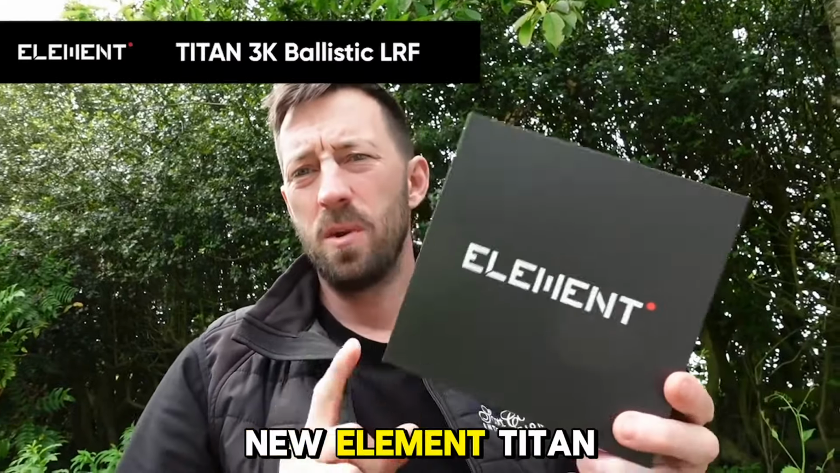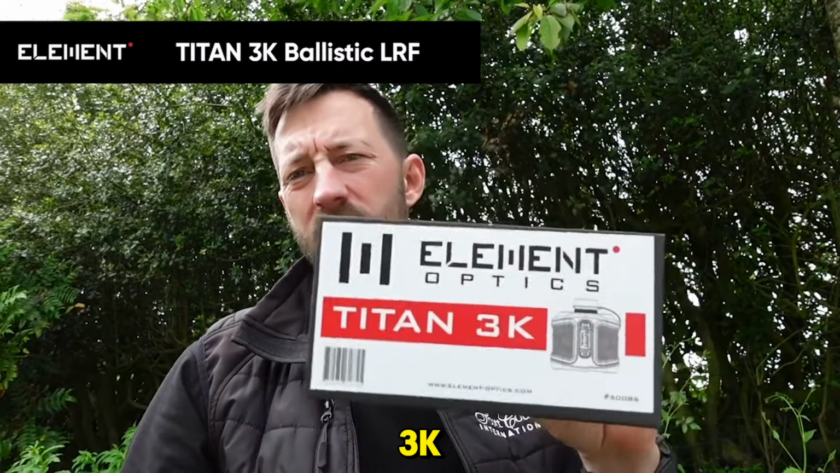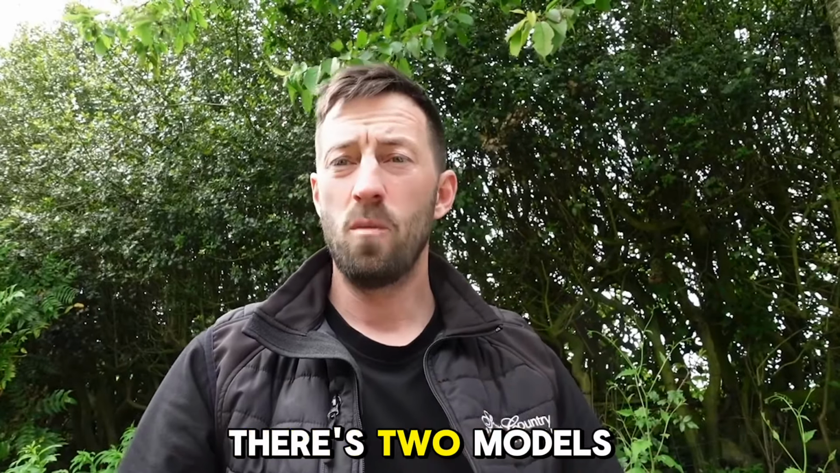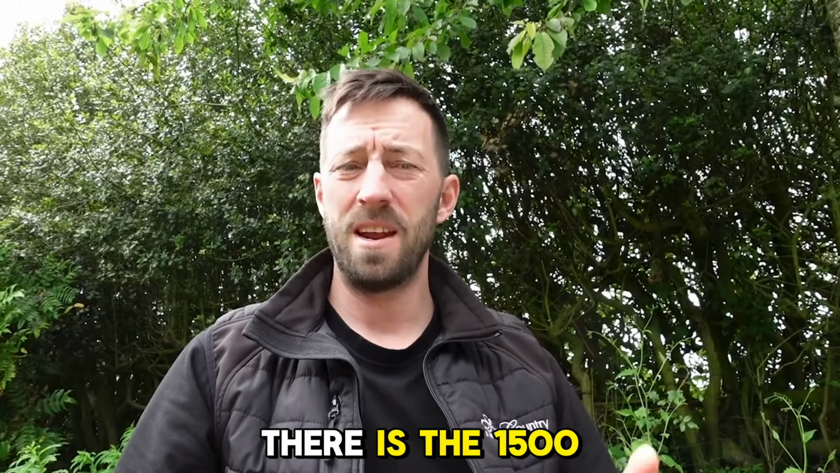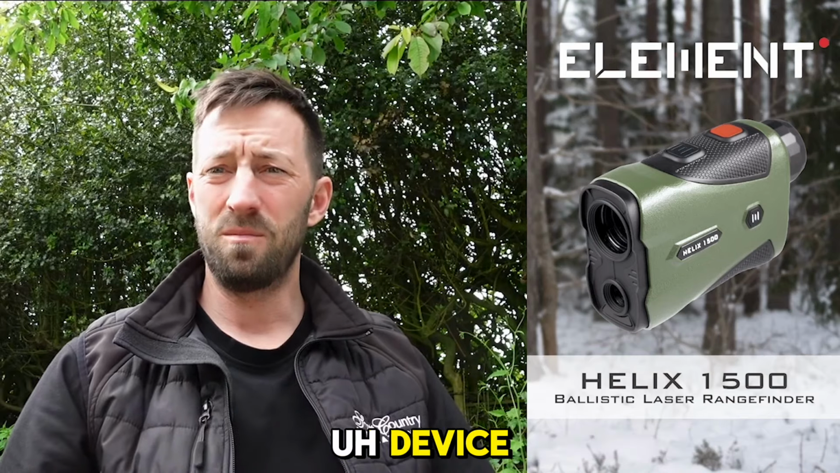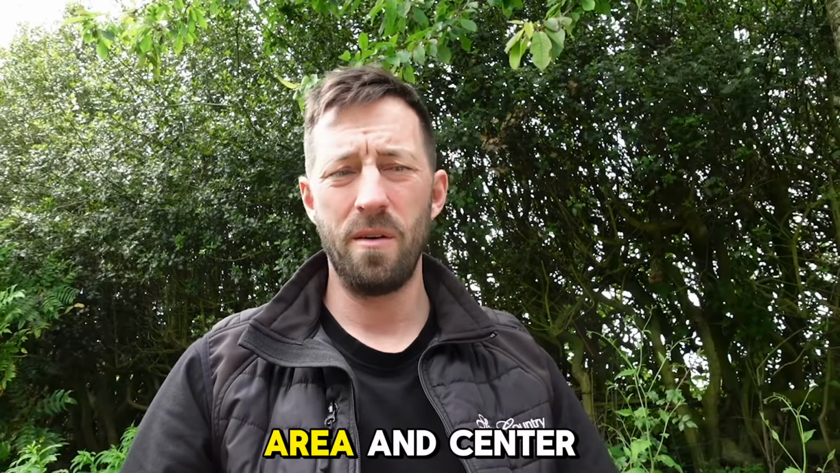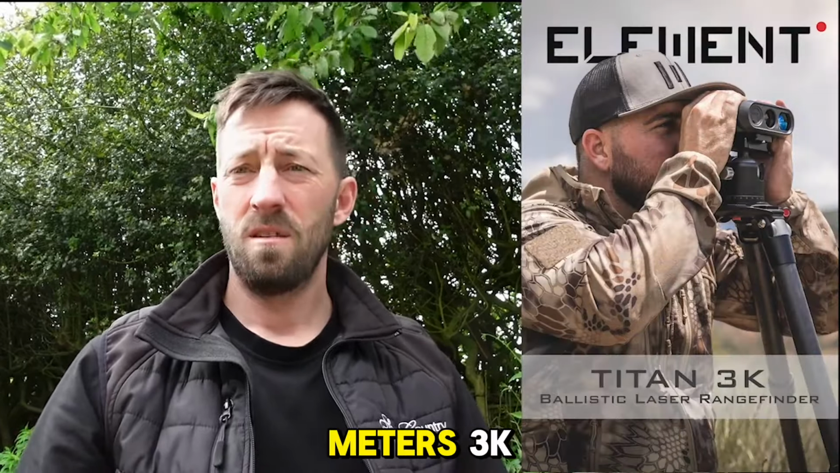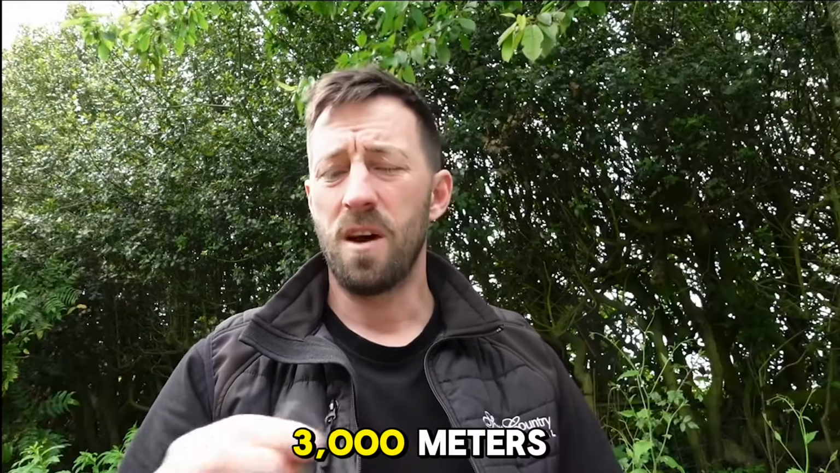This is the new Element Titan 3K. This is a laser rangefinder with a ballistics chip built in. There's two models in the range. There's a 1500, which is a slightly smaller, compact device, more for rimfire, air rifle and centre fire, and then there's the 3K model, so 1500 denoting 1500 metres, 3K denoting 3000 metres.